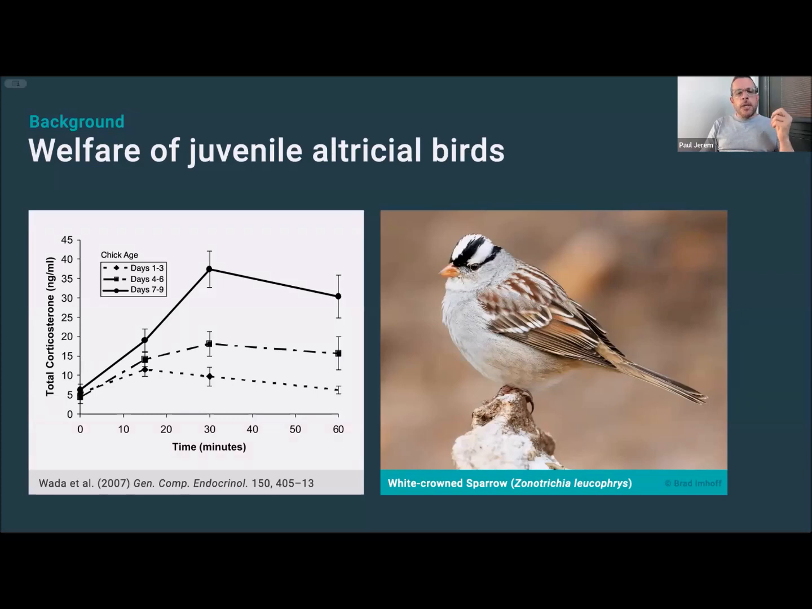Now, data from lab rodents suggests multiple other aspects of stress physiology do function in early development, and they are sensitive to the environment. So it's possible altricial chicks may still mount a physiological response to defend homeostasis, and that the processes involved could provide a valuable window into early life welfare.